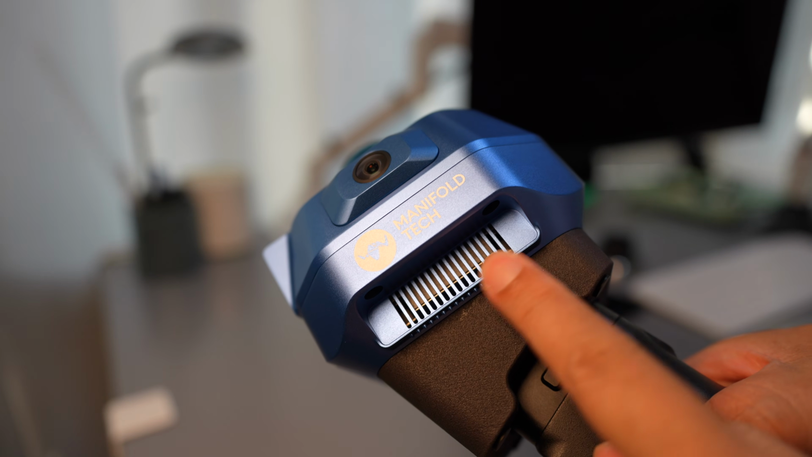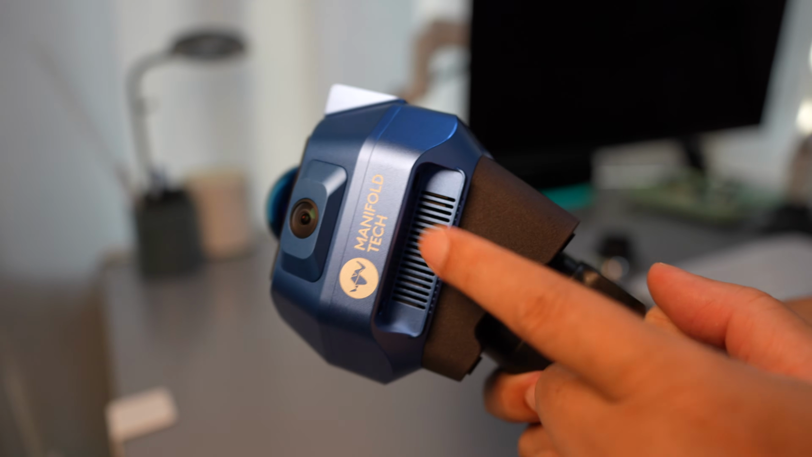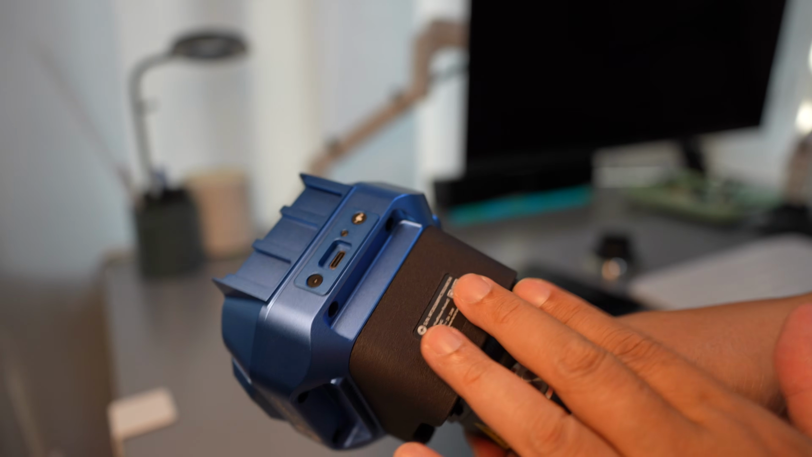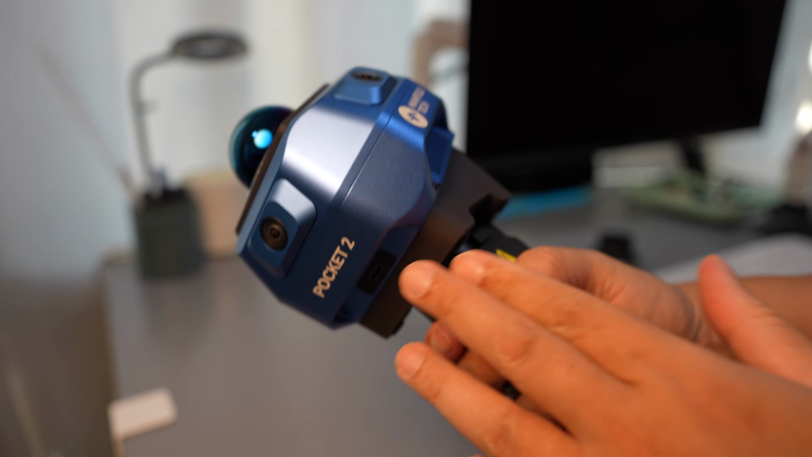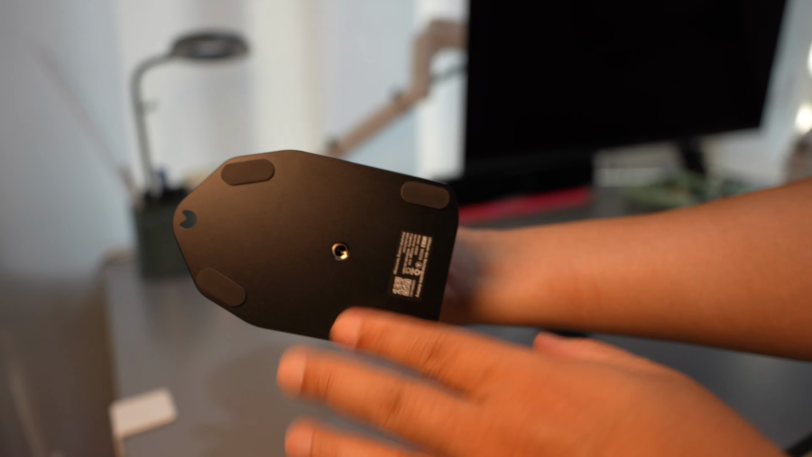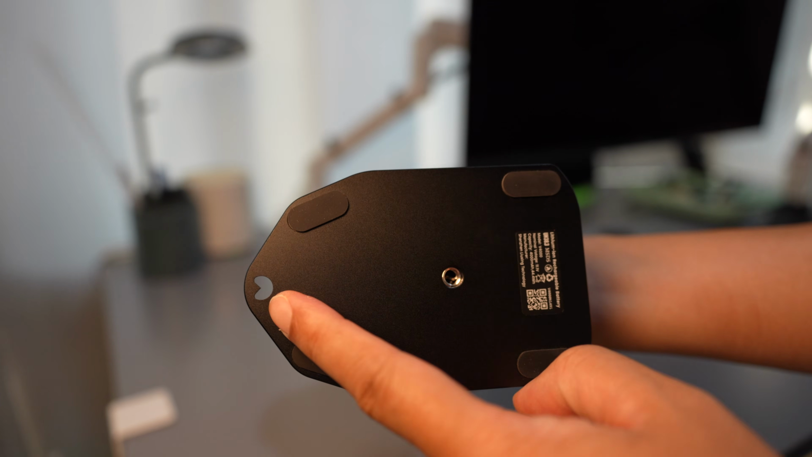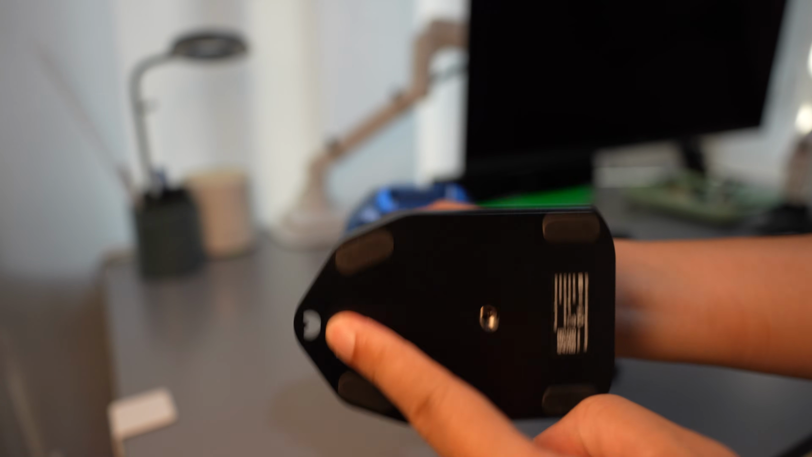There is an exhaust port here, and the cooling fan only kicks in once the temperature reaches a certain threshold, so most of the time it runs quietly. There is also a 1/4-inch thread screw at the bottom, along with a marking for control point collection.